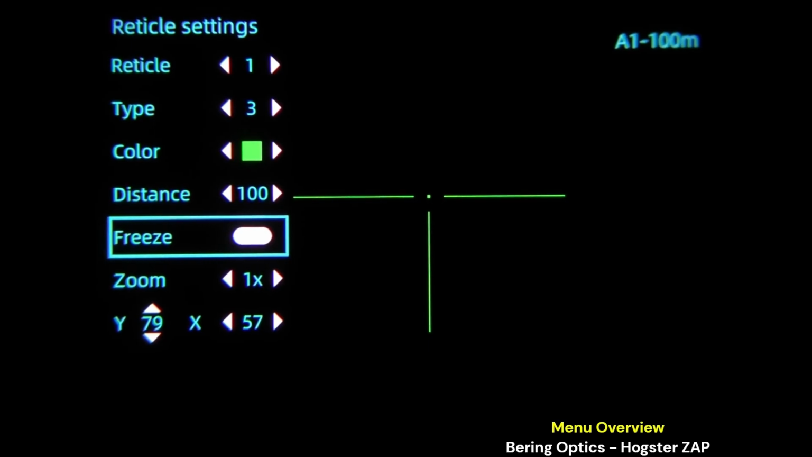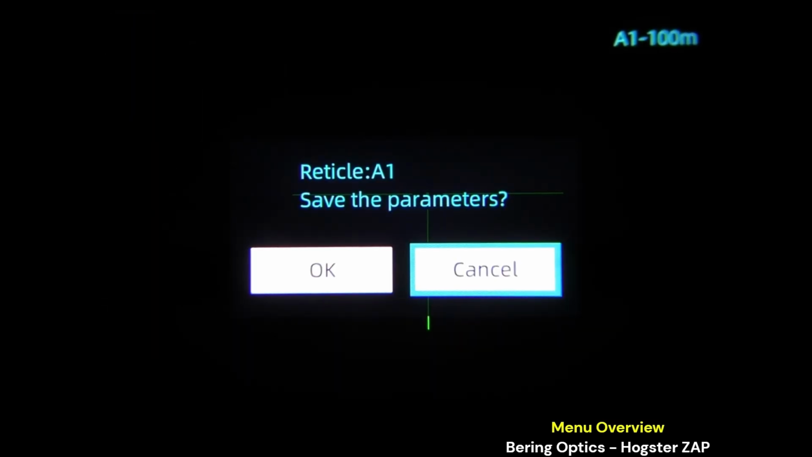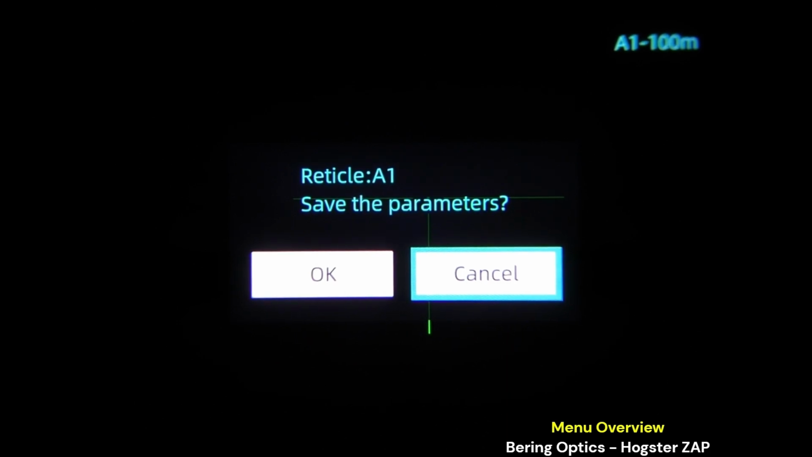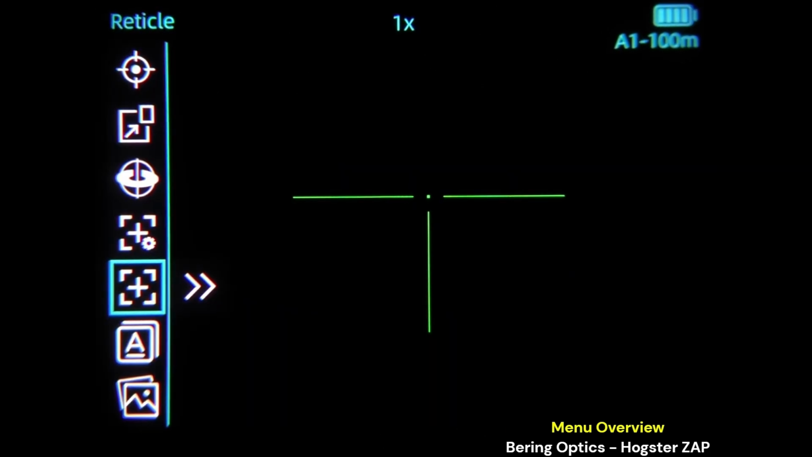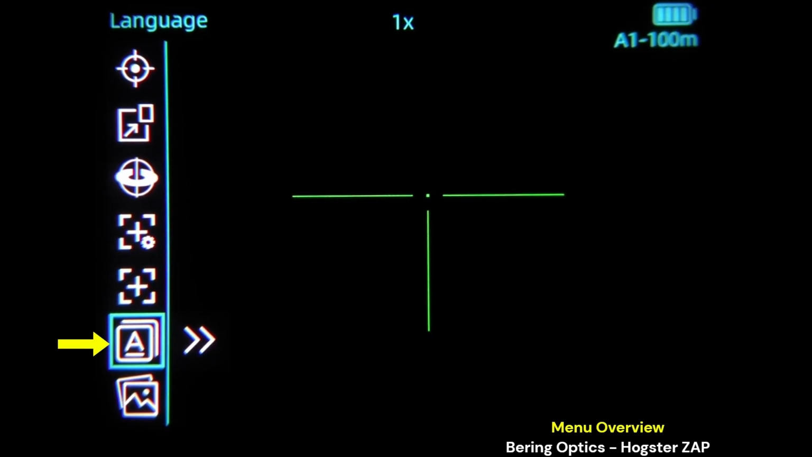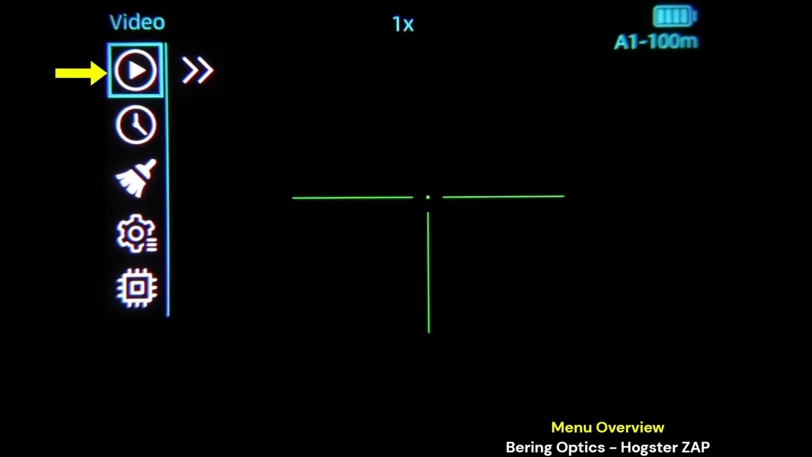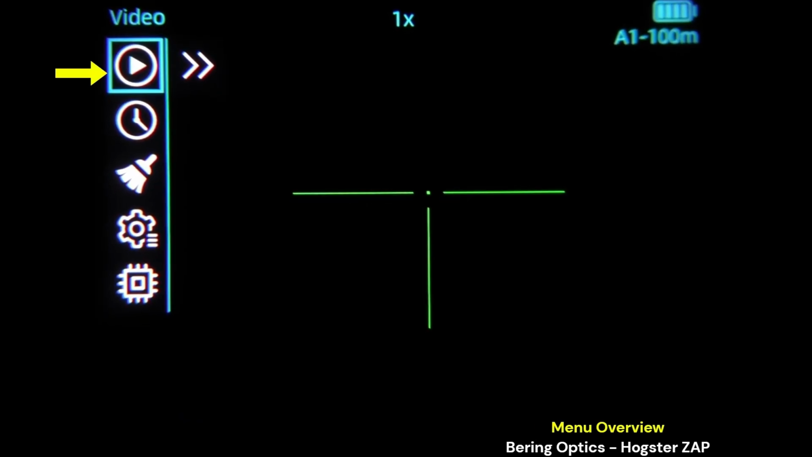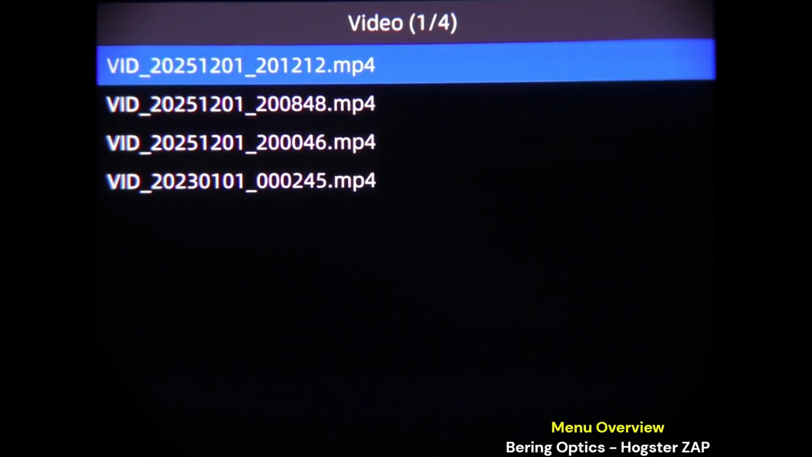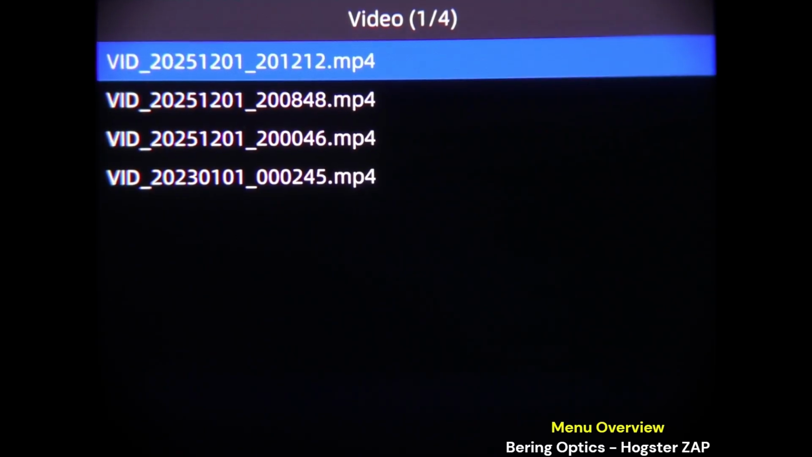So you can also, while you're zeroing, use different zooms if you like. So I'm going to press and hold the menu button to back out of this. And we'll cancel that since it's my working zero. Page 2, second from bottom is language, and then the final selection is photo. Page 3, top, video. It'll show you any videos that are saved onto the scope. Same would be for pictures.